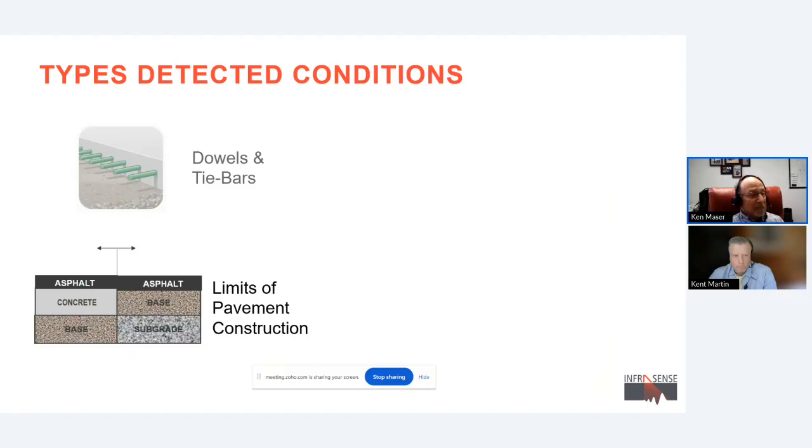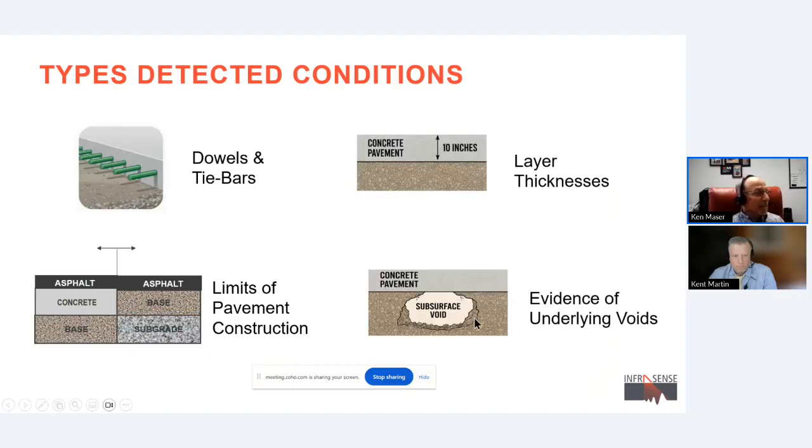And the types of conditions that we're looking at are, one, with dowels and tie bars, simply identifying where they're missing or where they may be misplaced. On the lower left-hand picture, changes in pavement construction, particularly laterally along the road, if the road has been widened or extended, where does that boundary exist?